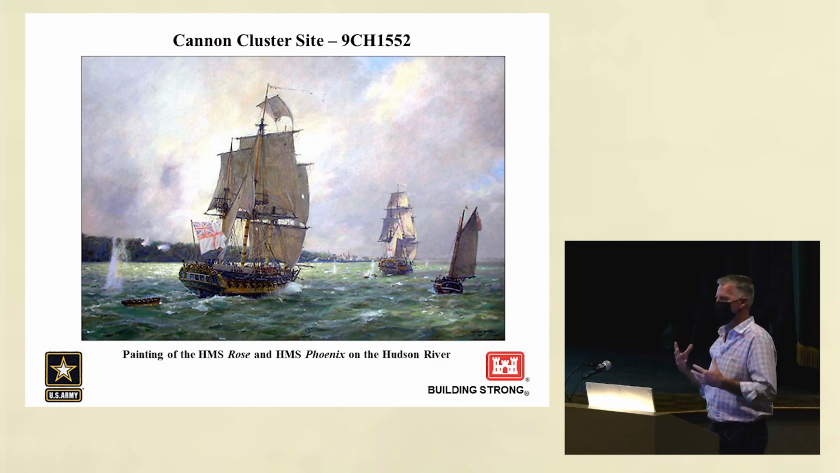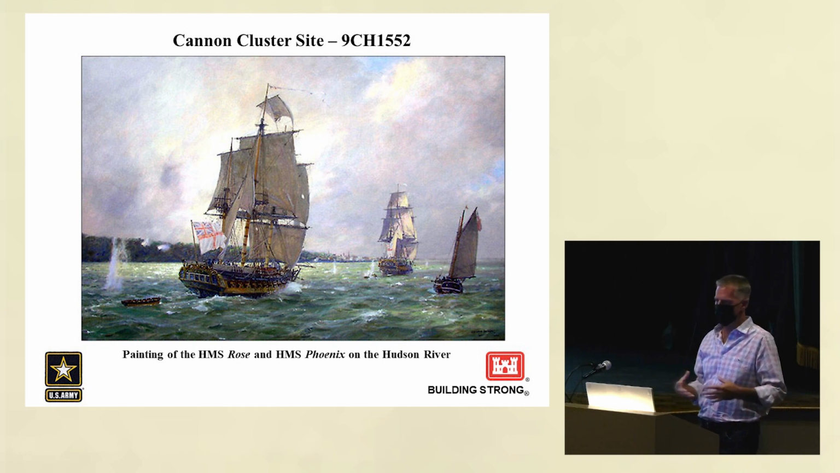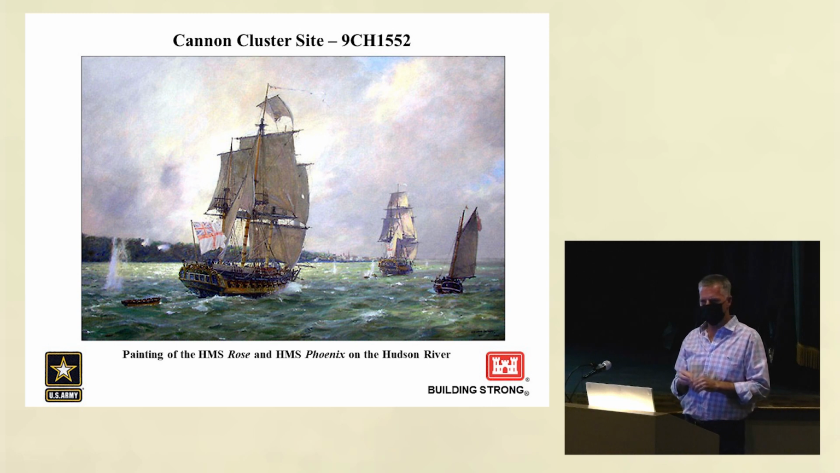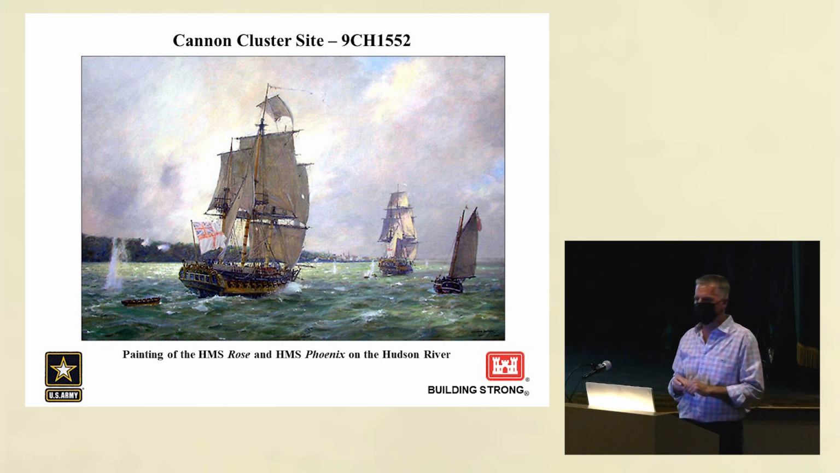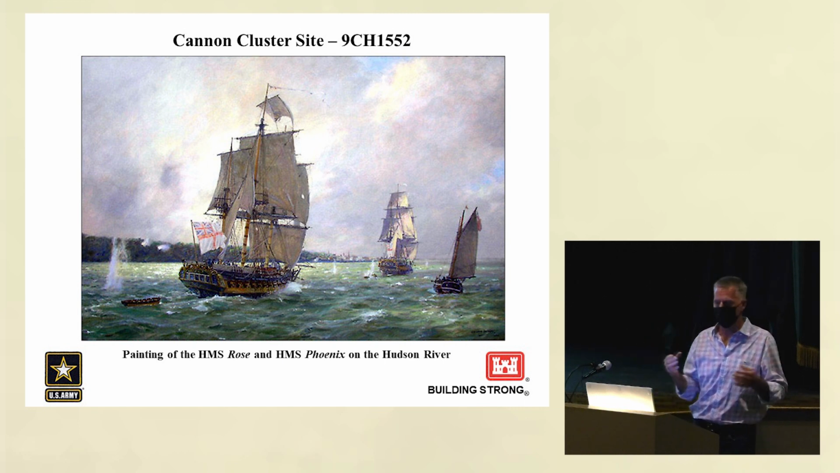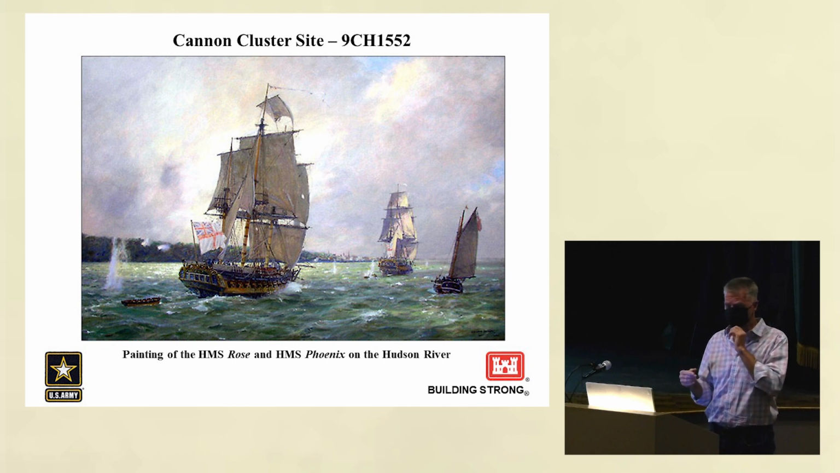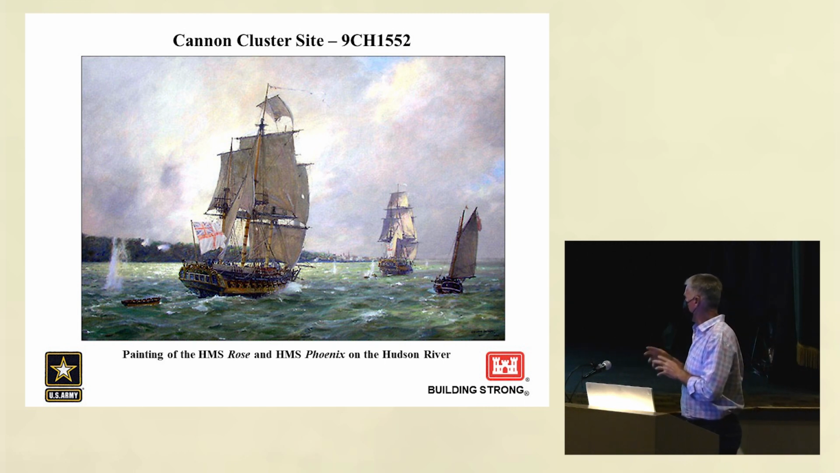Initial thoughts by some was that the cannon originated from the HMS Rose. The HMS Rose being a sixth-rate frigate, 20 guns, fairly famous. It initially blockaded the Narragansett Bay in Rhode Island early on in the war, which was one of the main import locations for gunpowder, which the American forces, the rebels, dearly needed and were very short of. The Rose played a significant role in staunching the flow of powder into the colonies.